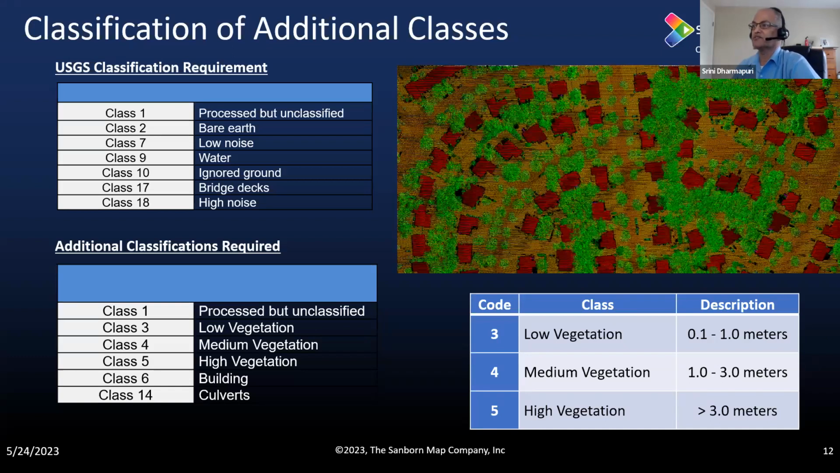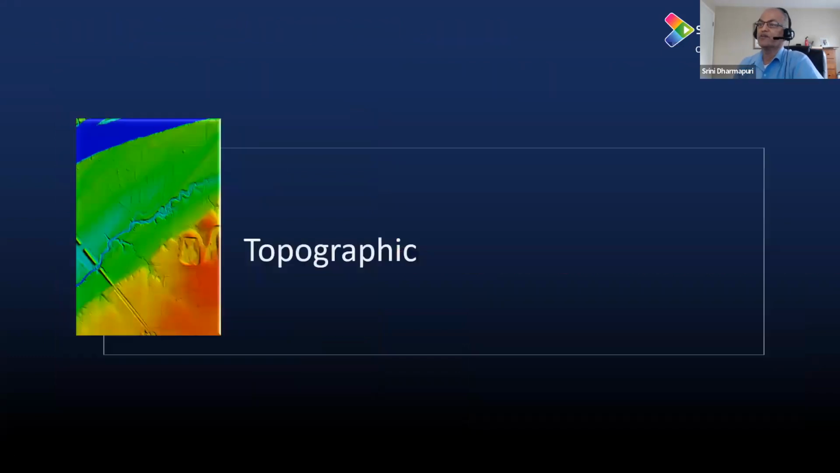But when you go to the next stage, now everything has been classified. In this graphics, you see the ground, the red indicates the buildings, and the green indicates the vegetation, primarily classified based on height. We go to the next one.